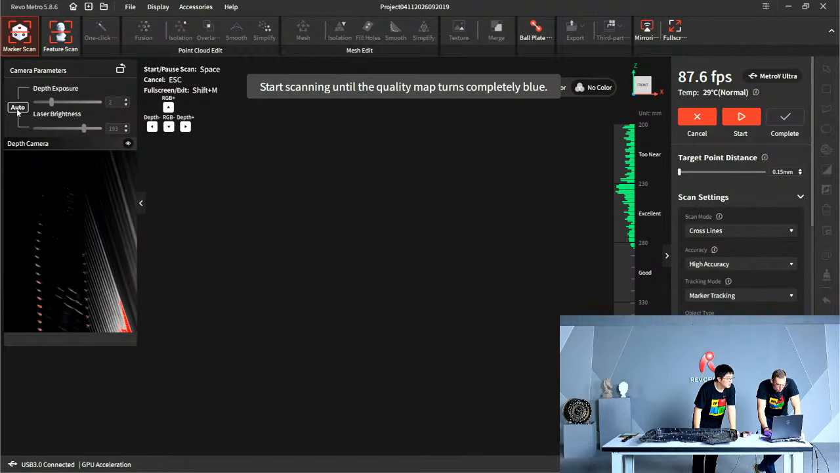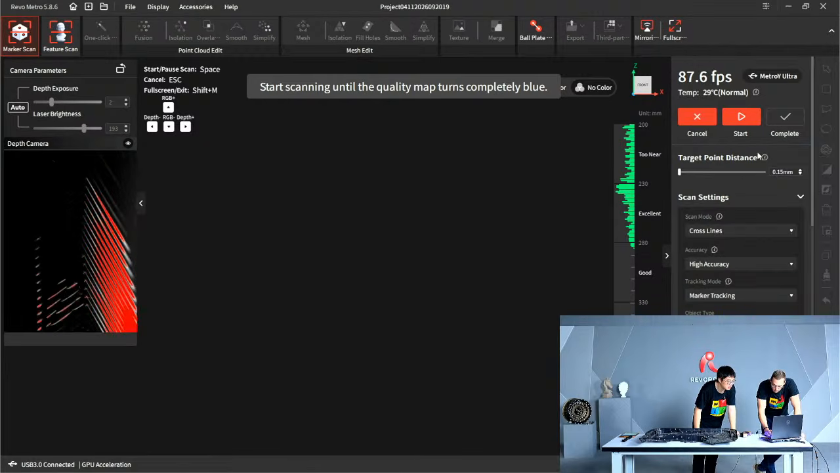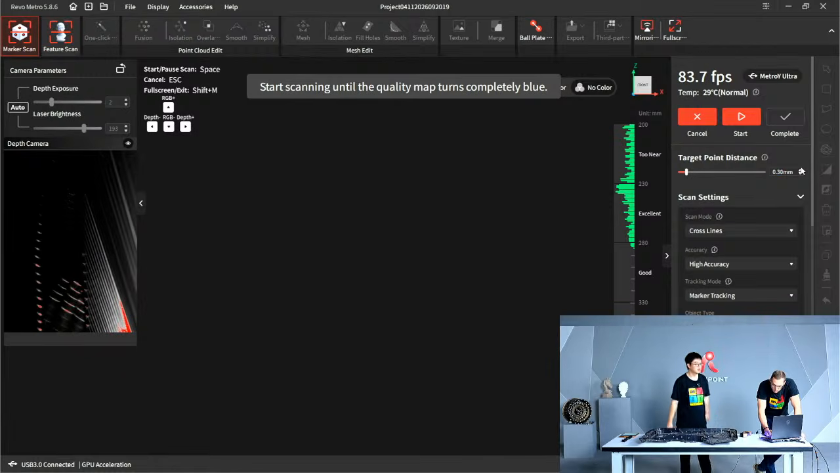I like to do auto. Do auto and target point distance. Let's get back to default. I don't know, what do you think? Sure. Or 40 is a good one. I'll keep it at 40. Where's your iPad? Right there.